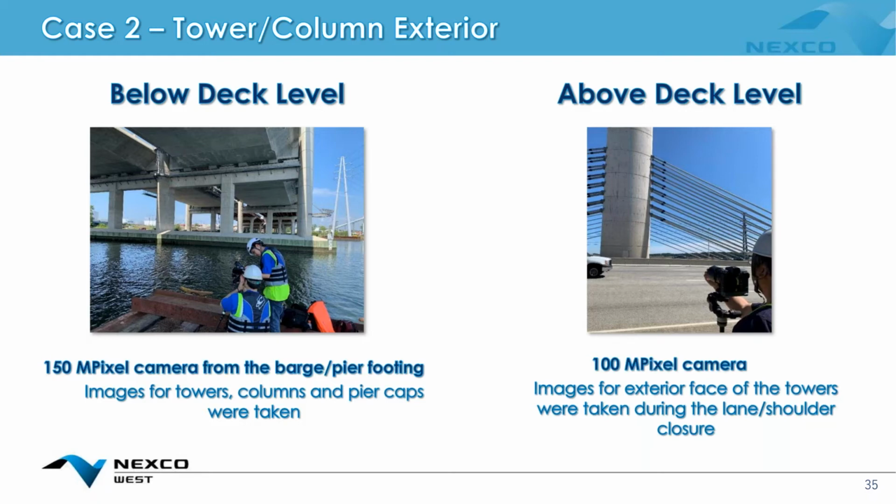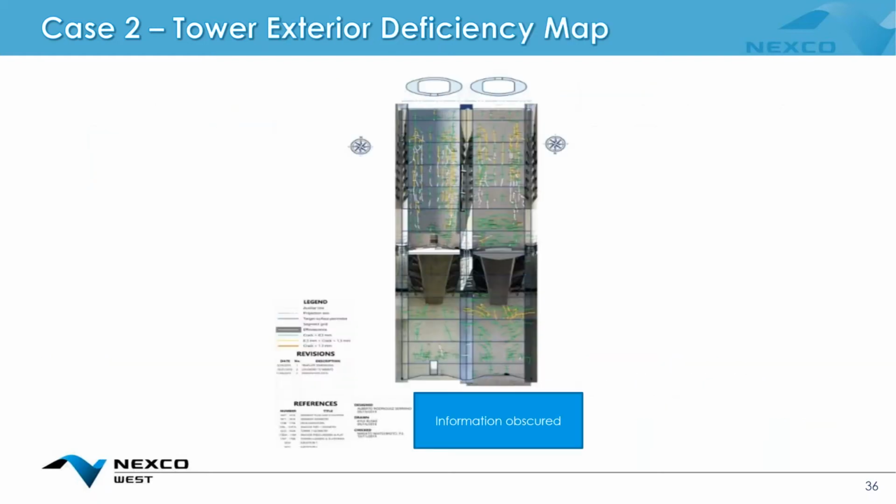So for the piers, which were kind of separated into towers and columns, we used U3S as well with quite a high resolution camera, and generated very similar results.